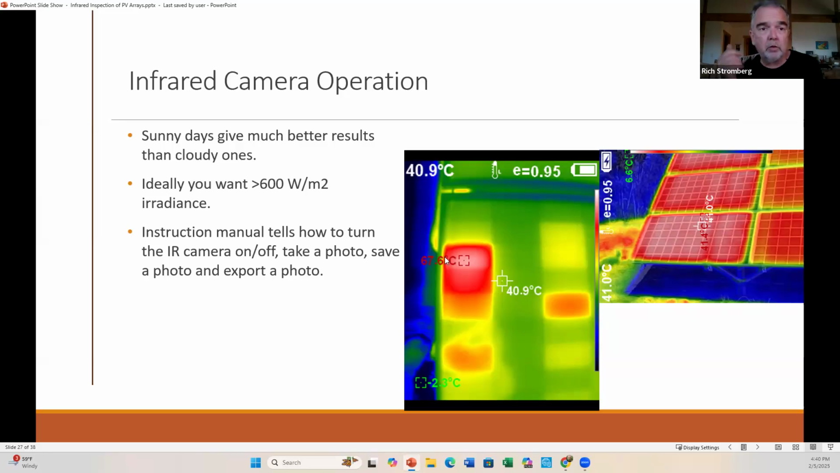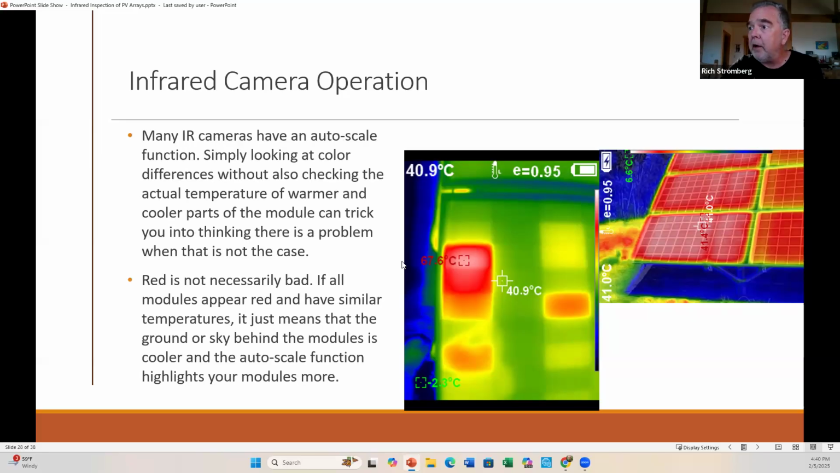And then the instructions are really simple. They'll tell you how to take a photo, how to save the photo, how to export it. They're very simple to use, but these are some examples there. And then, I'd mentioned there's an auto scale function on all of these cameras. So you can't just look at the color and say, oh, red, there's a problem. No, it's like, what's the minimum and maximum across your viewing area or across the module? And let that temper your interpretation of the image.